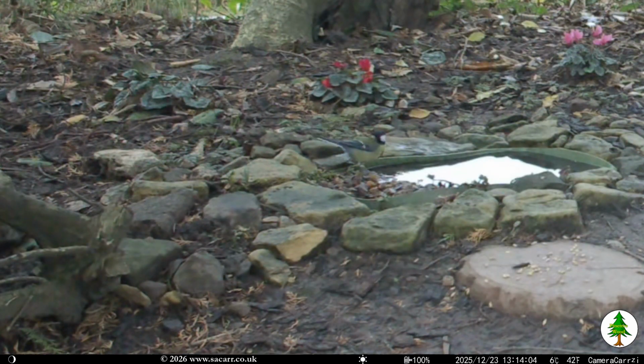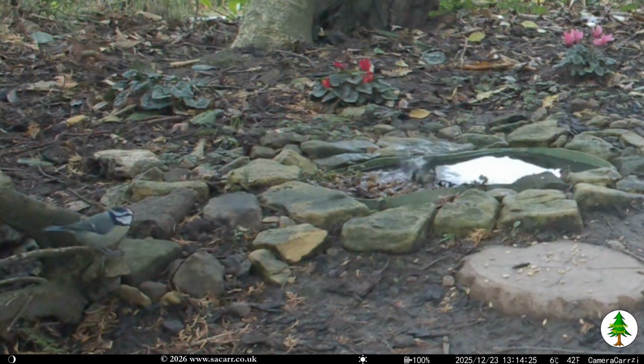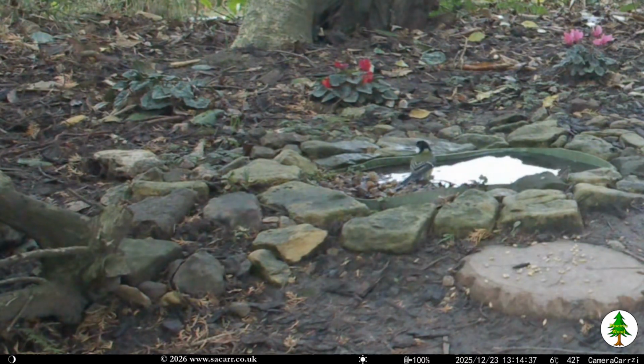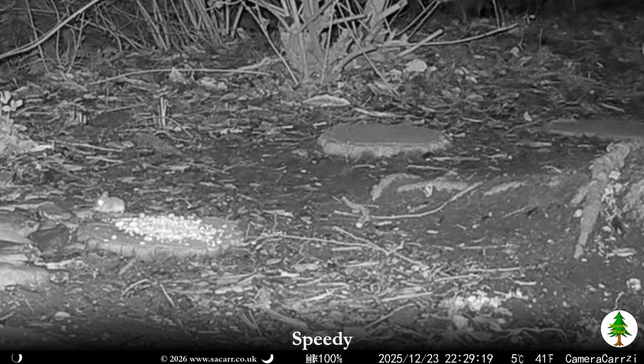A great tit followed, stopping at the pond for a drink. Shortly after, it was joined by a bluetit. After the bluetit left, the great tit stayed for a wash. A magpie made a brief visit a few minutes later, ending the lunchtime captures.